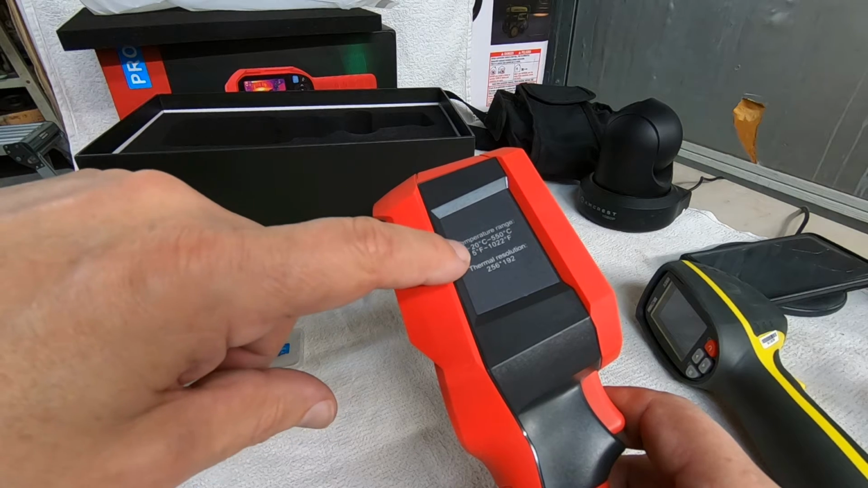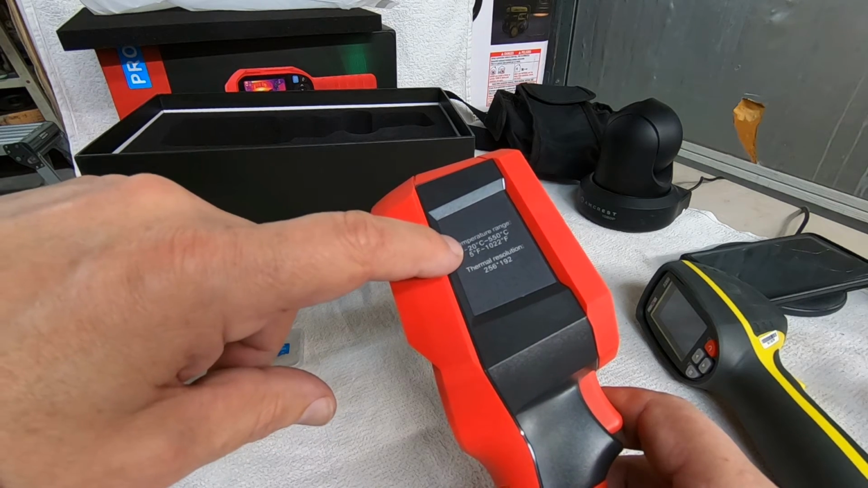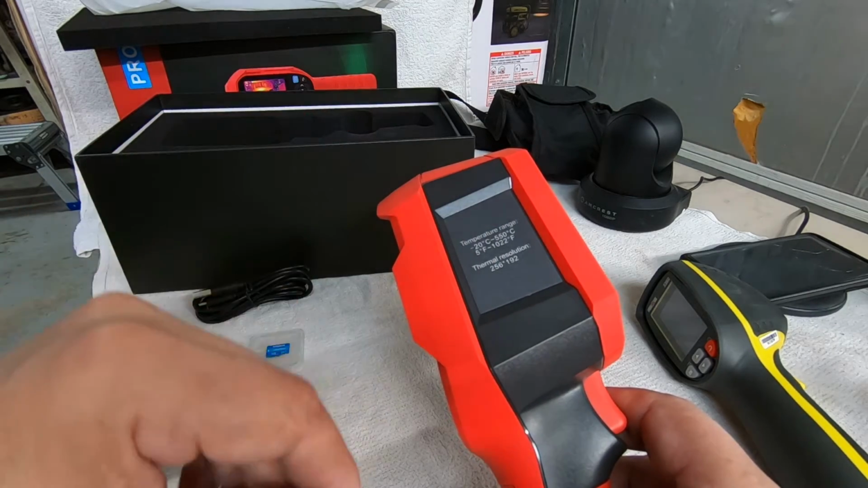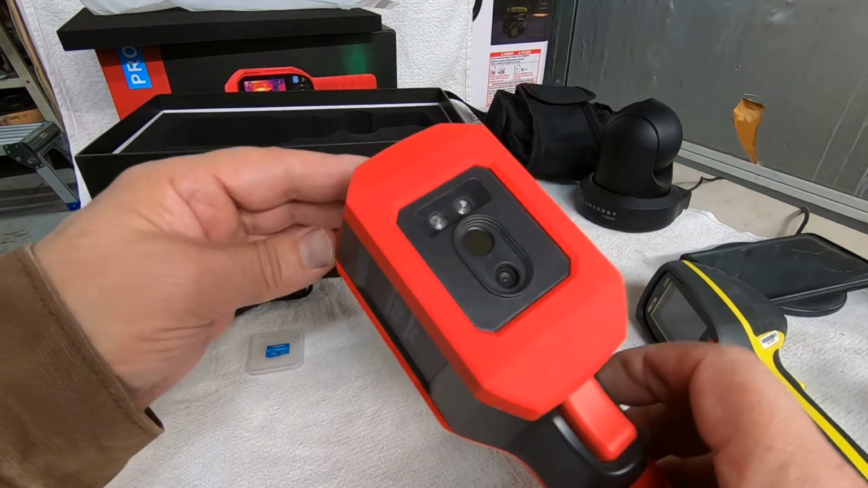And I think 5 degrees is more accurate. -20 degrees Celsius, up to 1,022 degrees Fahrenheit. Thermal resolution of 256 by 192.